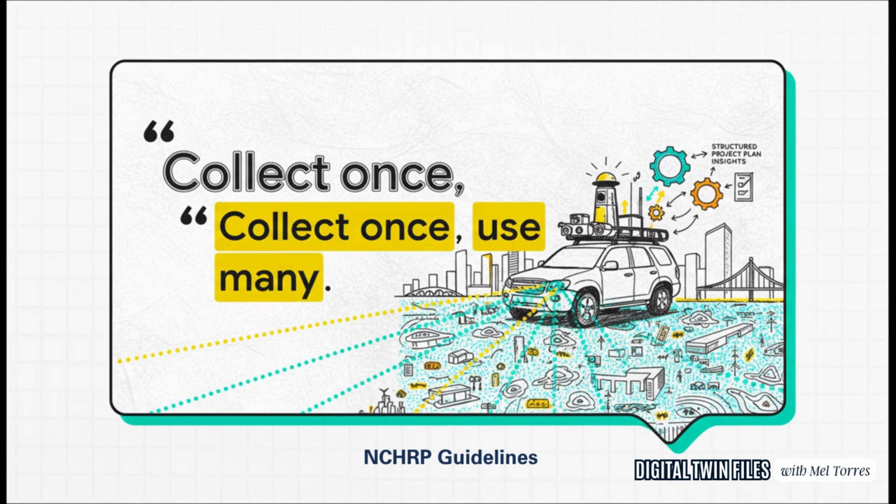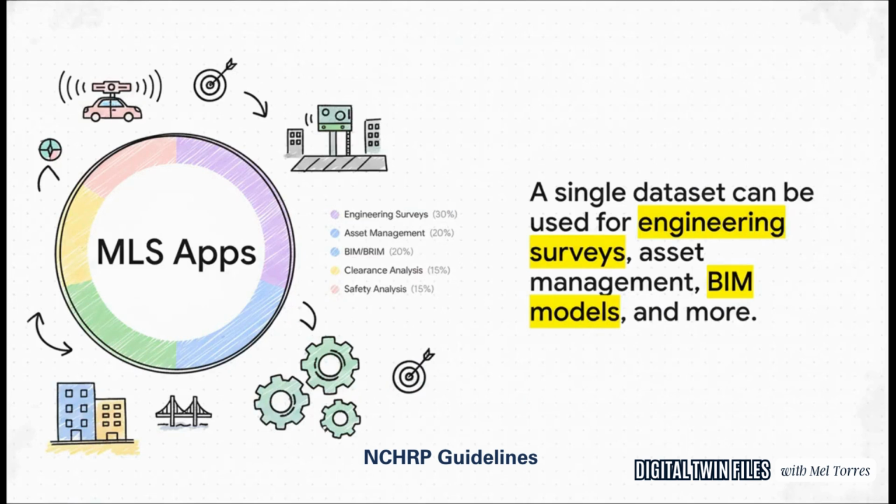The ROI on a LiDAR scan isn't about just one project. It's about how many different teams and how many future projects can tap into that exact same data. That's how you get massive returns. Look at how diverse the applications are.